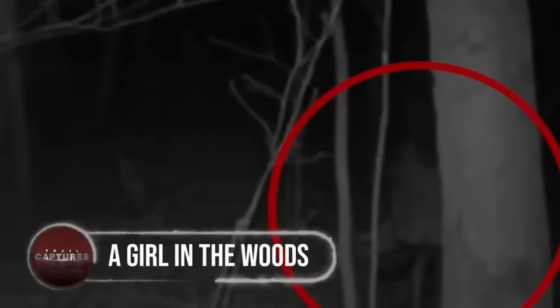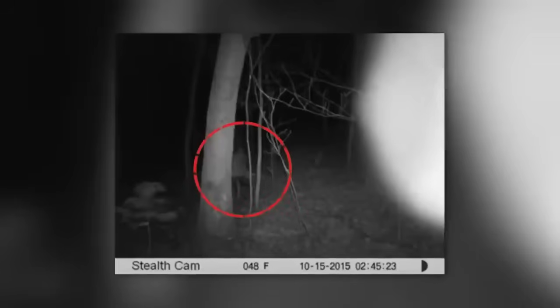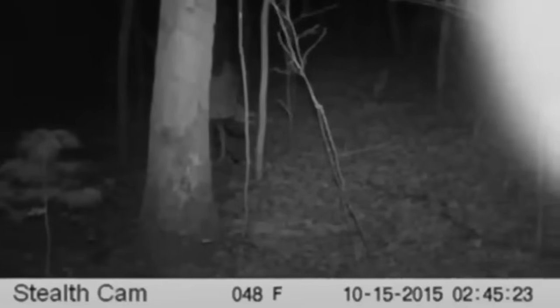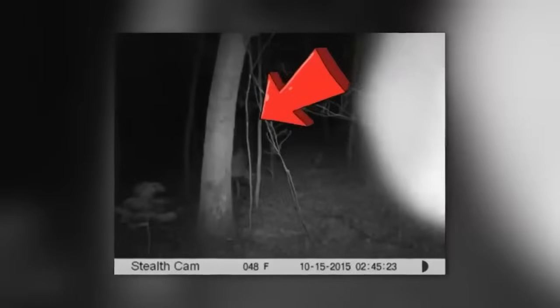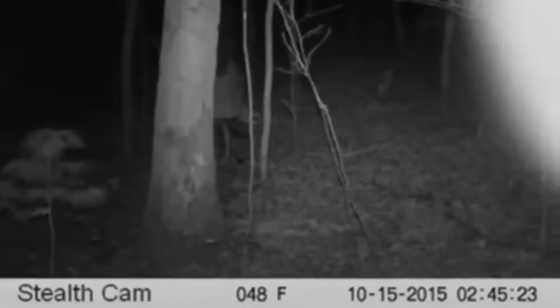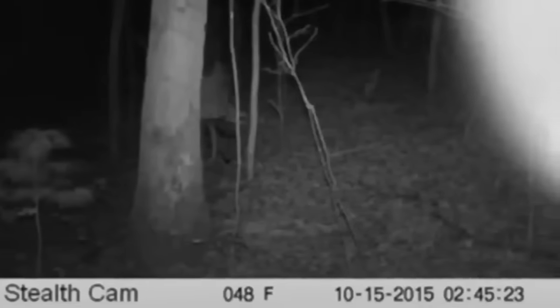A girl in the woods. This trail camera was originally set up to monitor wolf activity around a man's property. It captured an unexpected and mysterious sighting on October 15, 2015 at 2:45 a.m. Look closely and you'll spot a girl walking away near a tree, cradling a stuffed animal in her hands.